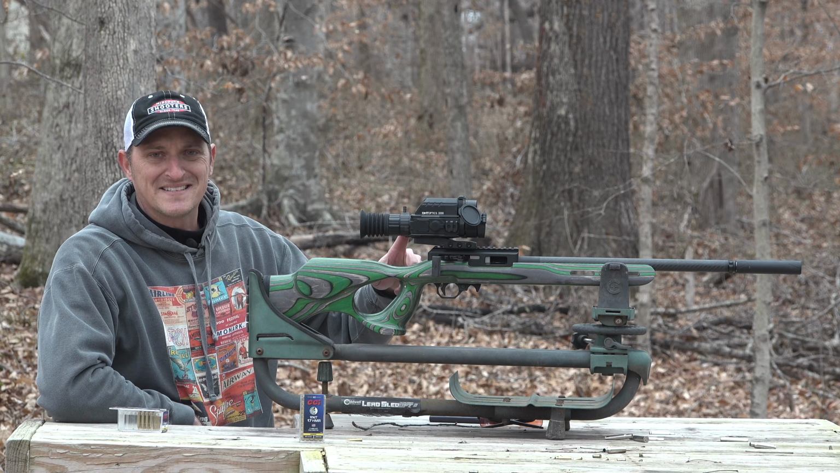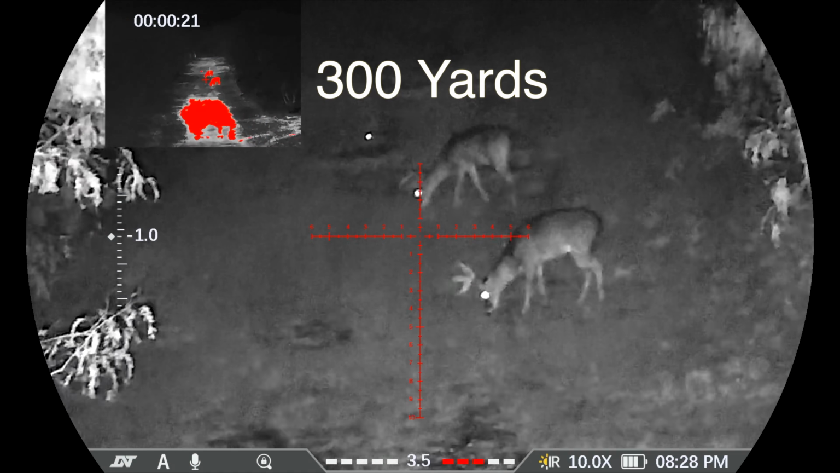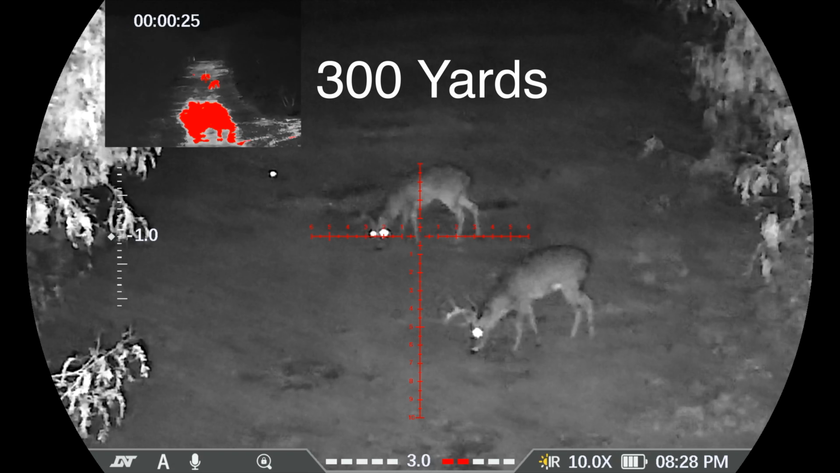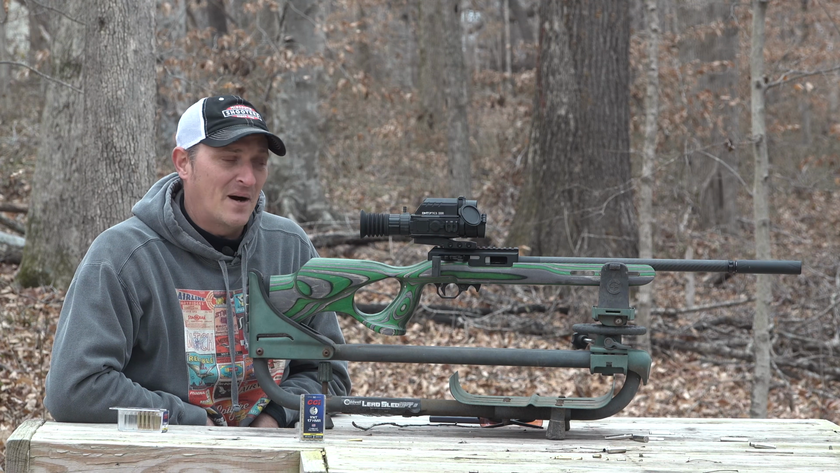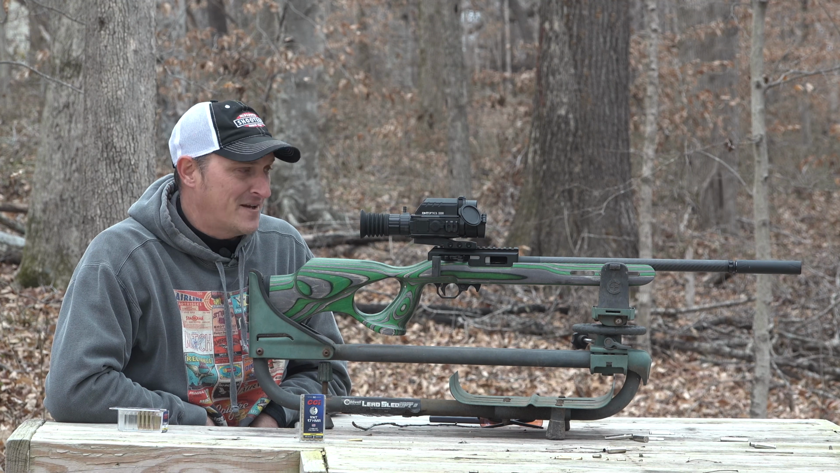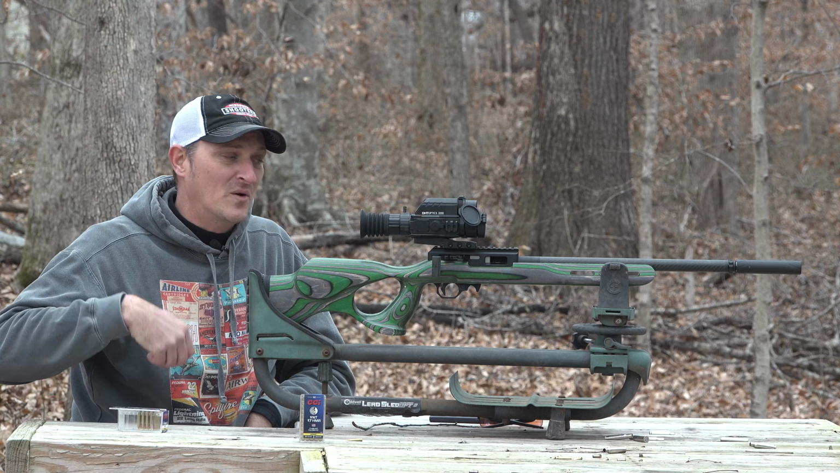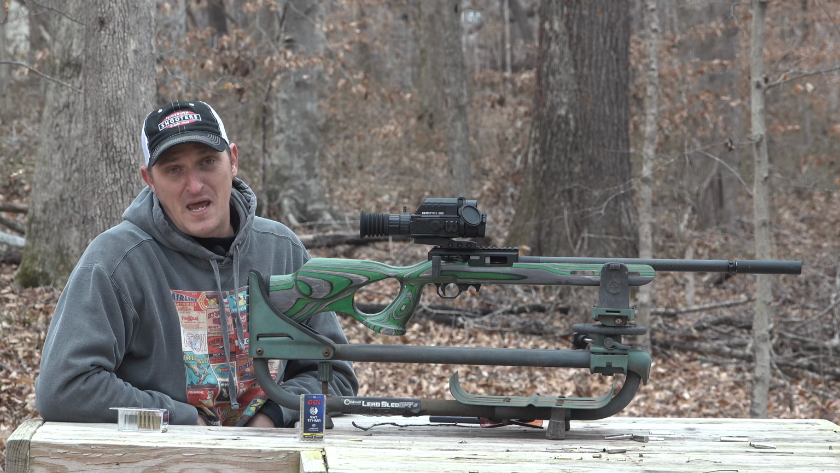You can focus this IR on, you can kind of do a floodlight if it's like 10 yards away. And I was taking pictures with this at 250, 300 yards with the night vision, and it was clear as a bell. If you're looking for night vision, or day vision or thermal, and you kind of want all three to be used on one rifle, for the price point of this particular optic, you honestly can't beat it.